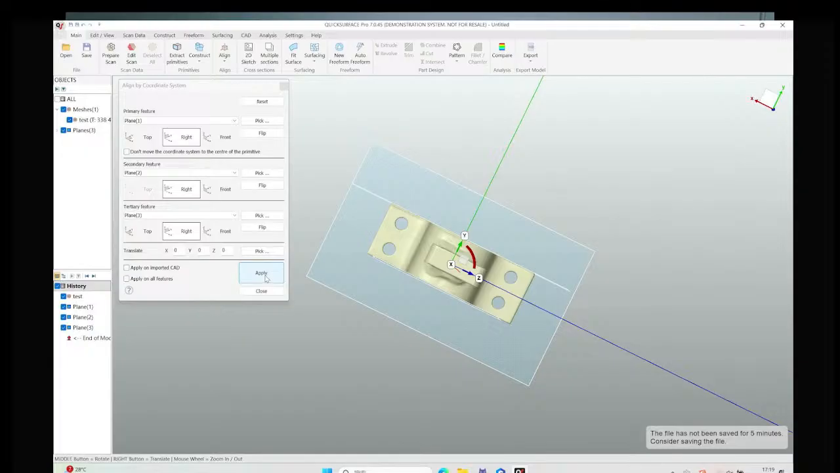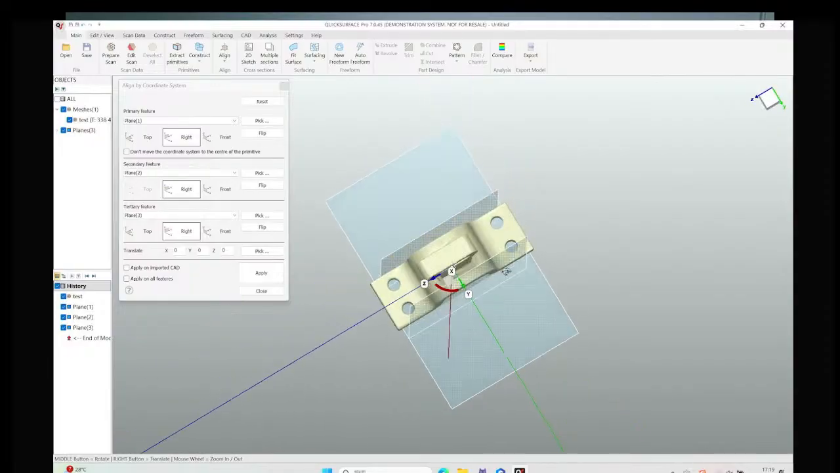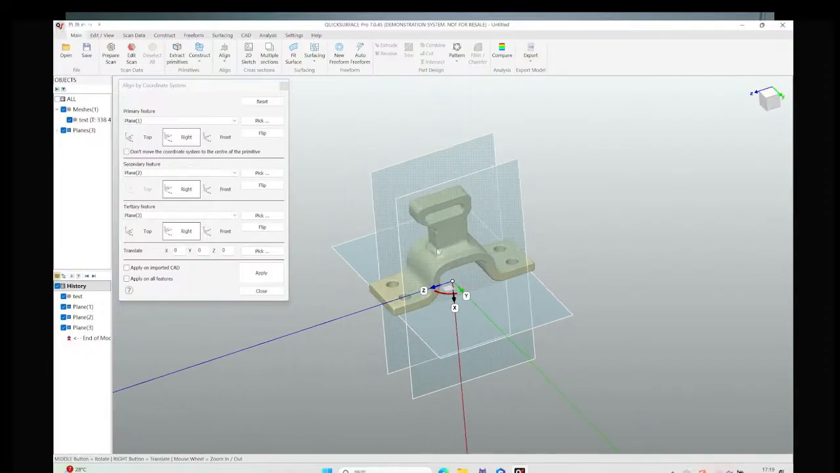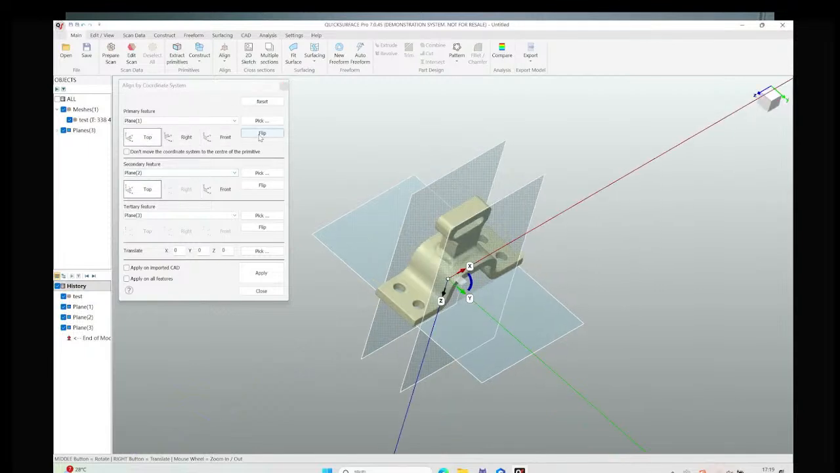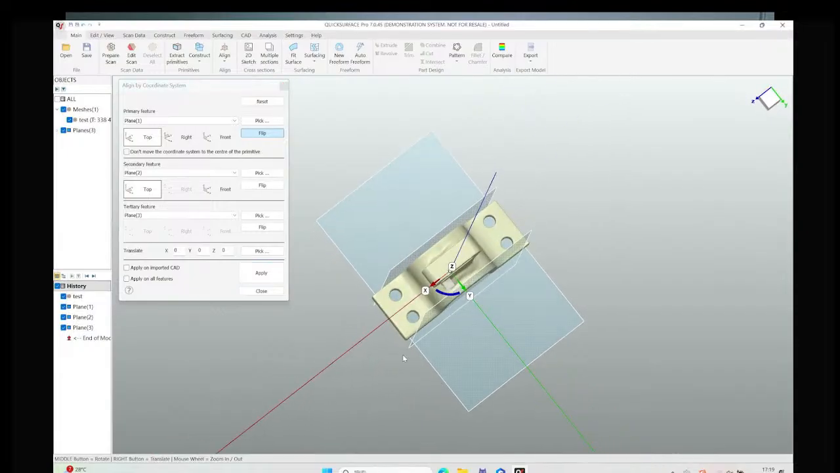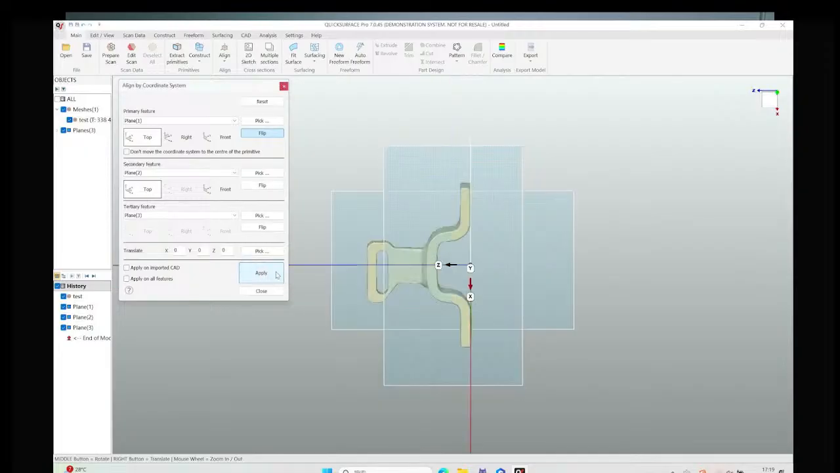When we adjust the coordinate, we need to apply it again. You can also click the flip button in the software to make the z-axis go up.